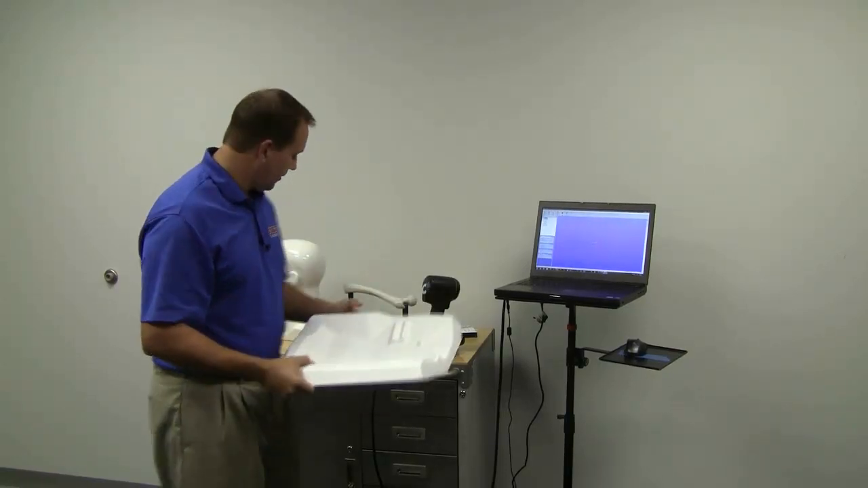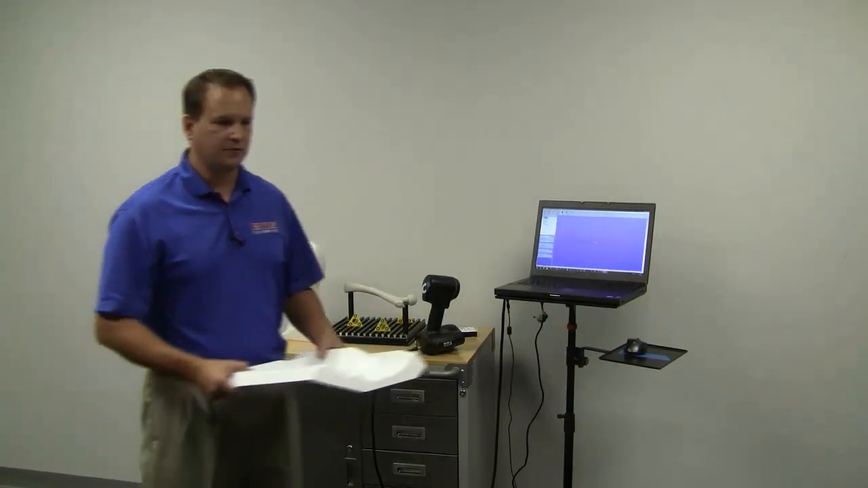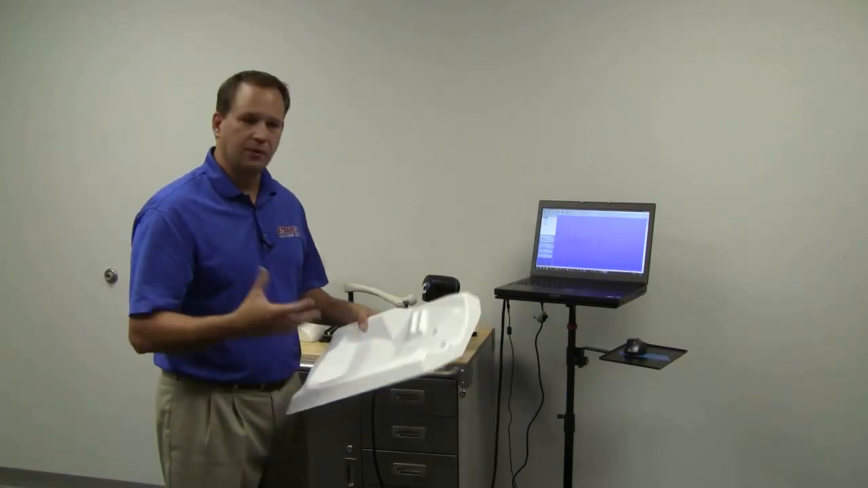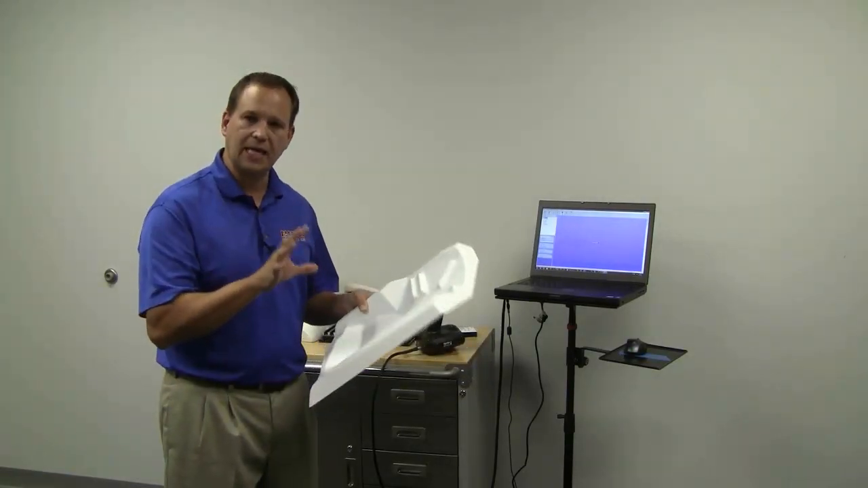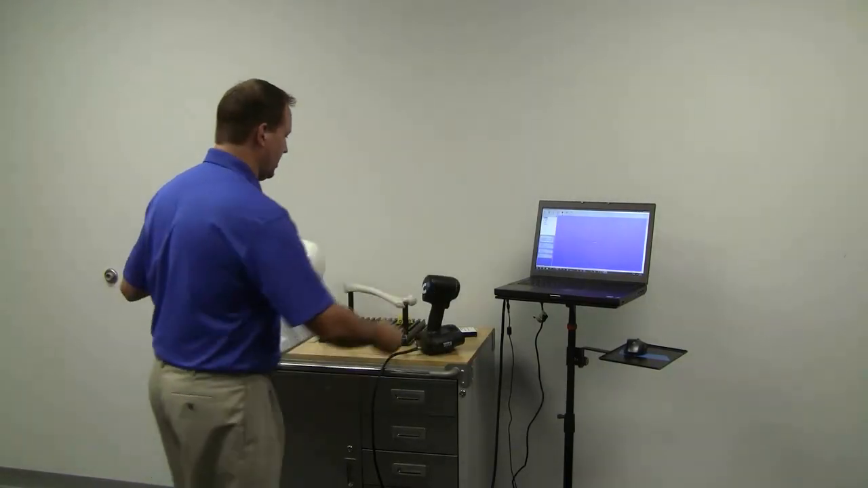Okay? Now, if I were to try to scan this flat table with nothing on it, it really wouldn't work because there's nothing unique about it. Or think about going down the side of a car. It would have trouble because there's just not enough data there to define it to align to. But let's go ahead and scan this and we'll talk more about it.